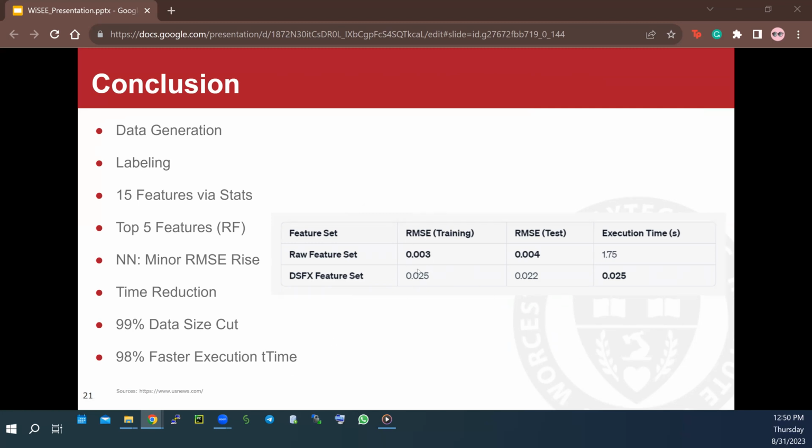As you can see here, the root mean square error was not increasing much, and this amount of increase is not impacting our soil moisture prediction due to permittivity changes. So our data size cut was 99%, and the most important part was the execution time of the model. The features extracted by our proposed model were trained 98% faster than the raw model.